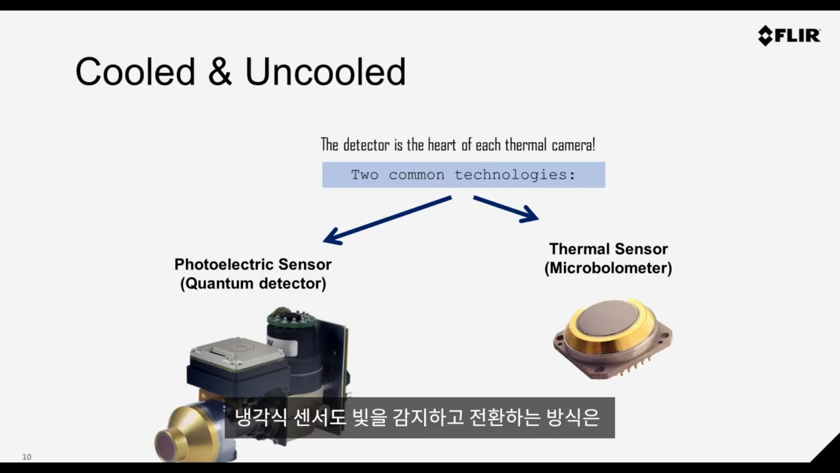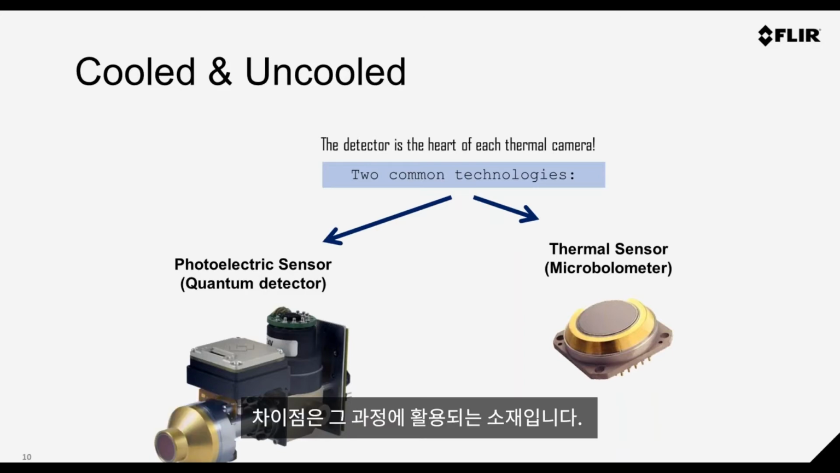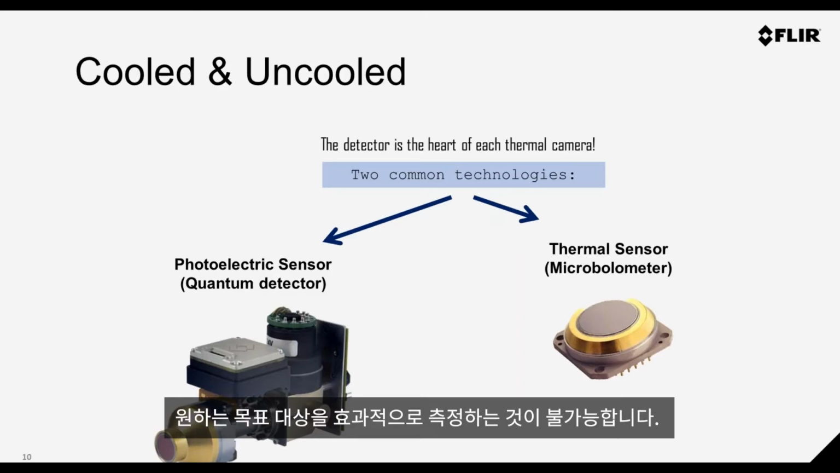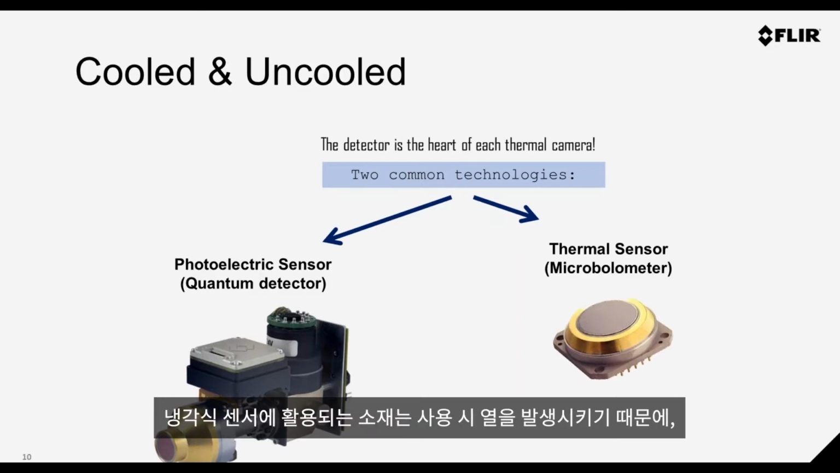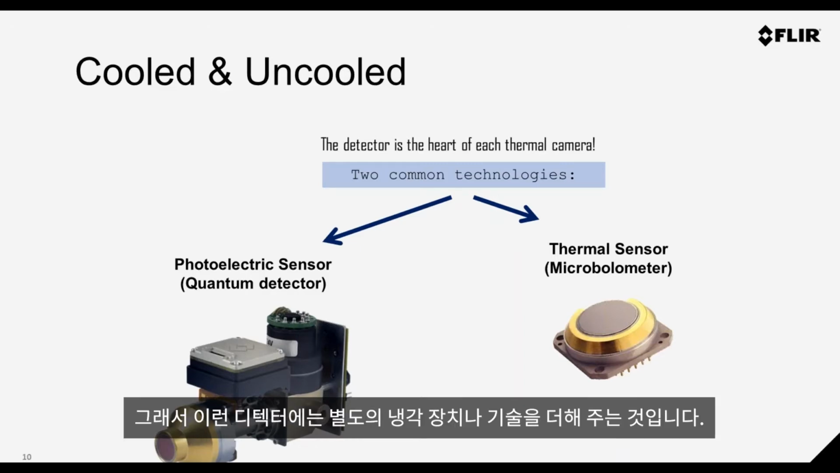Now, the cooled sensors detect and convert light in the same way that common digital cameras work, but they use different materials. If we use this sensor without the cooling, we would effectively be blinded and flooded by its own radiating energy. The unit is physically working and warming, and this is why we need to reduce this level of energy.